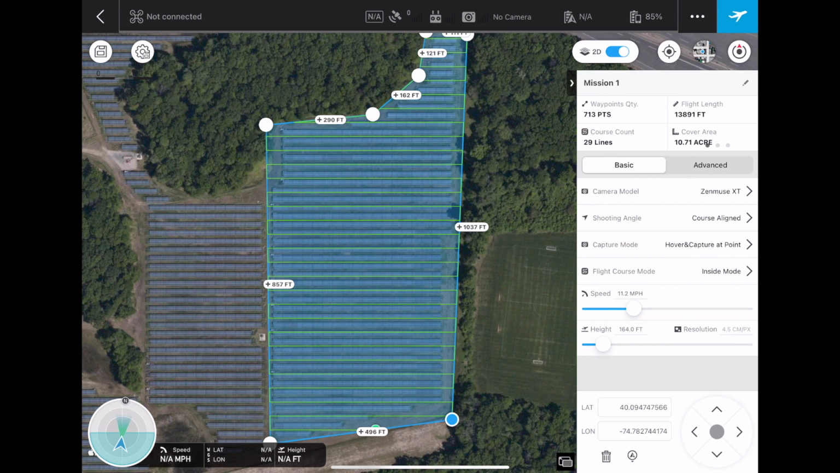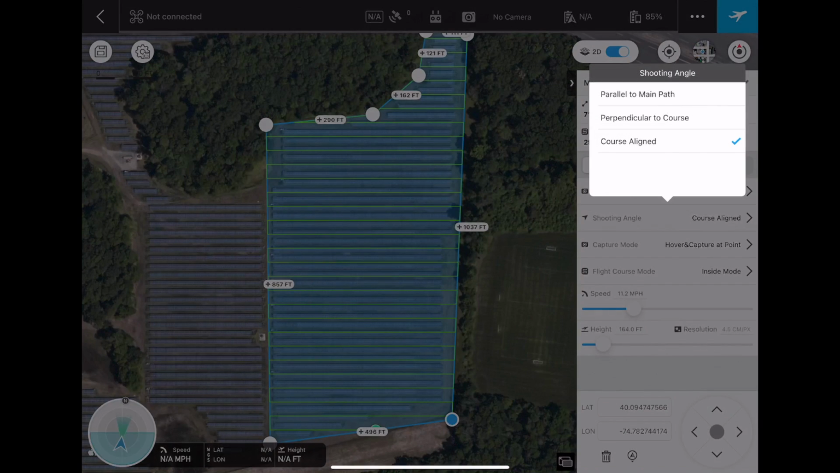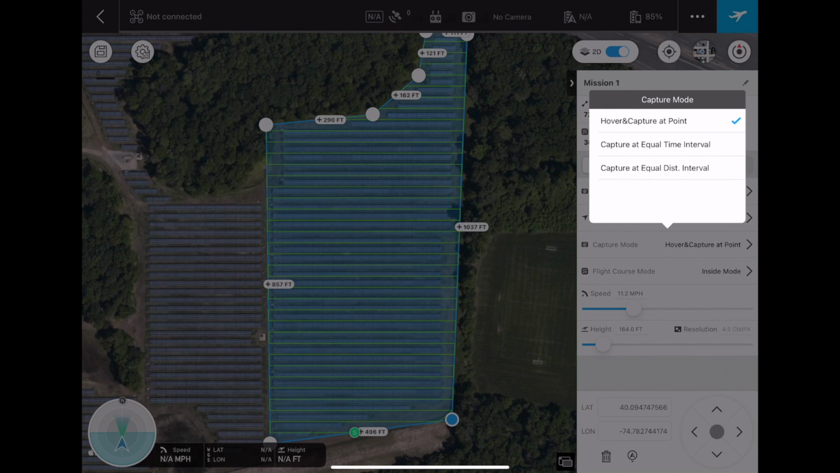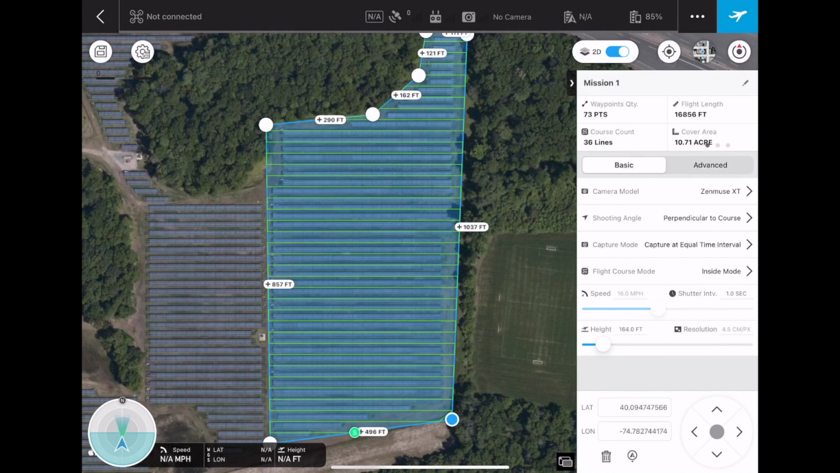And then moving on to the shooting angle, we are going to want to do perpendicular to course. And then on capture mode, we're going to want to do equal time interval, and distance interval can also work too. I just do equal time interval. And then for the flight course mode, we're going to keep it there on inside.